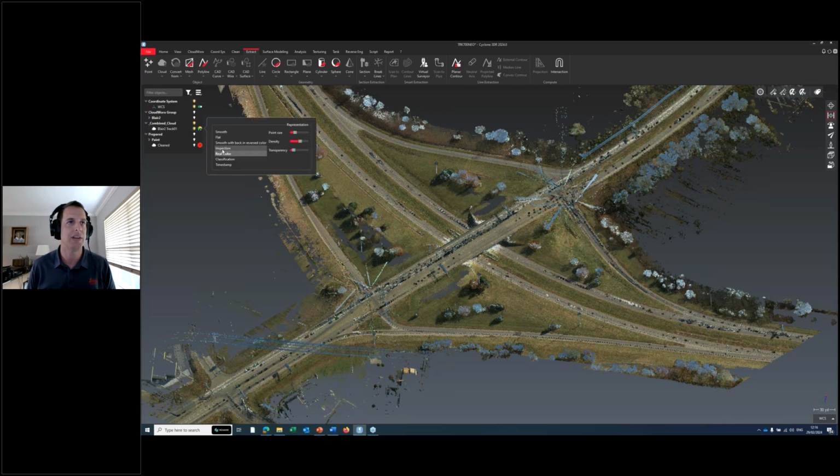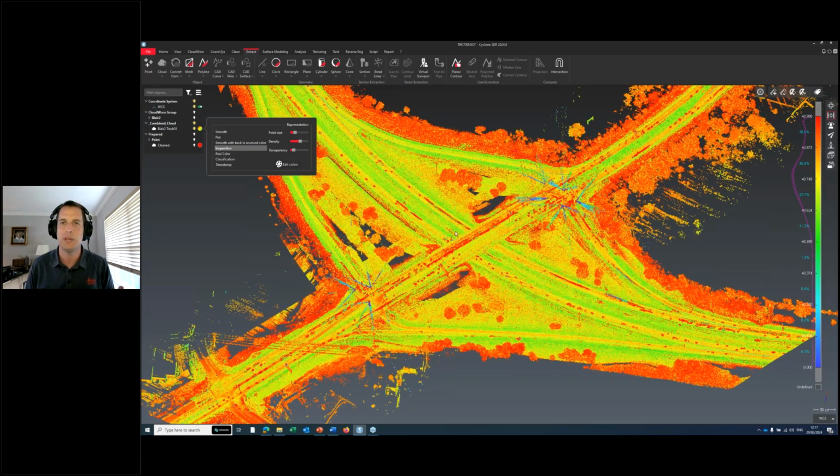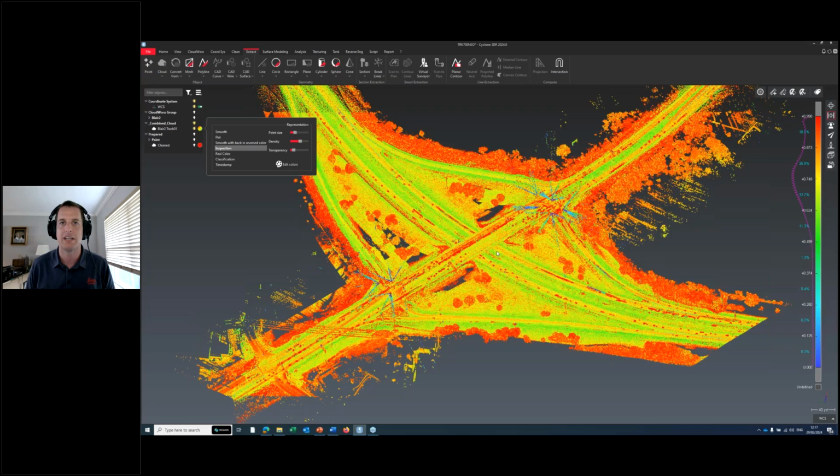In the old days, we used to think a point was a point, a survey point, and you just had to classify it yourself. But each one of these points is full of additional tabular data, some of that's real color, some of that's intensity, and you can use the relationship between the points to separate it.